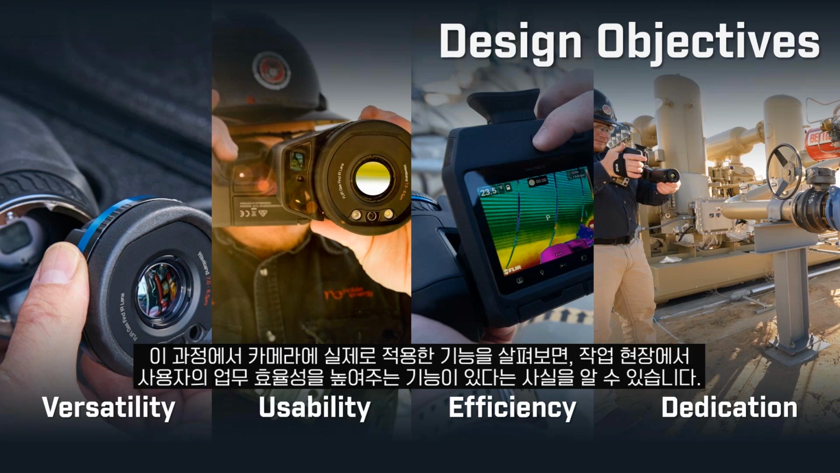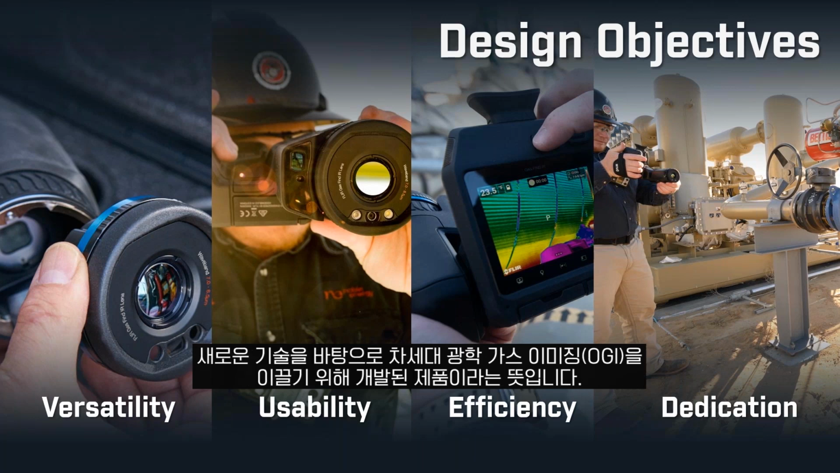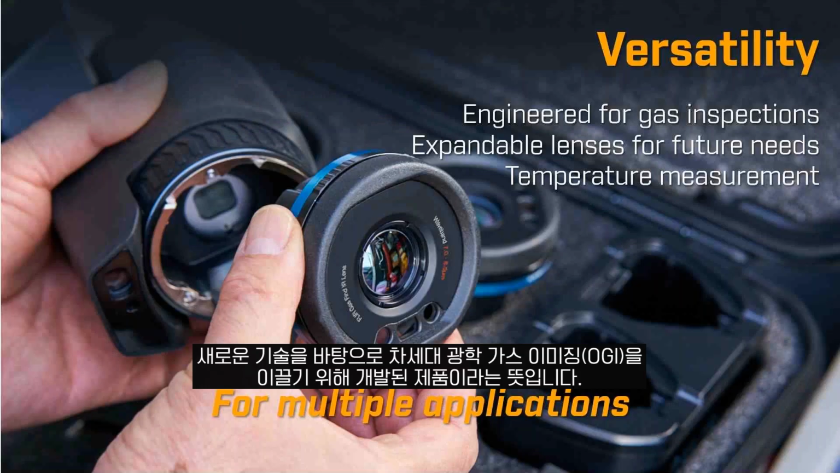And we feel as though some of the features that we've added to this camera increase the efficiency for that operator and that user while they're in the field. And lastly, a dedication. This camera is dedicated to optical gas imaging. It's dedicated to those new milestones and the next generation of optical gas imaging.